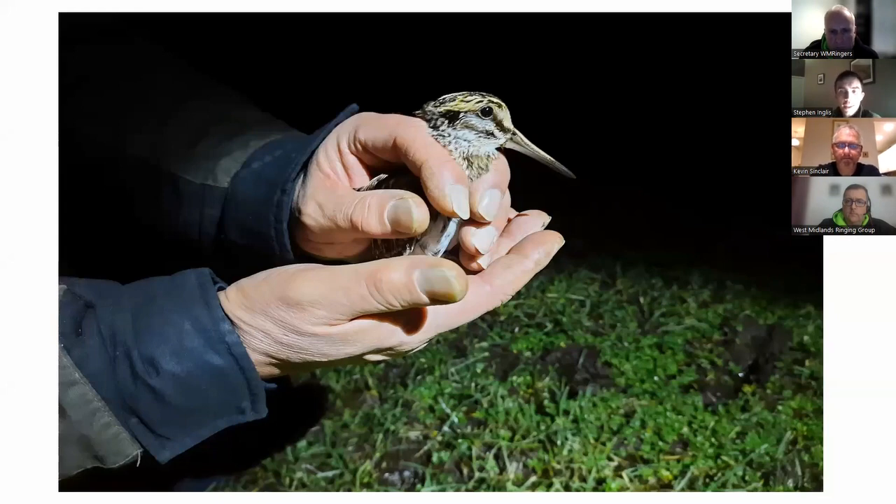In a common theme here, this was actually the very first bird that we caught and couldn't ring, because Kevin didn't have the right rings with him, as we weren't expecting to catch a jack snipe the first night we went out. So this was our first jack snipe, and sadly one that we didn't ring and just had to let go. But I thought at that time, oh, we're not going to get many more of them. They're not that easy to find. We don't have that many. Quite gladly, it's been a much better story than that. So if you go on to the next slide, please.